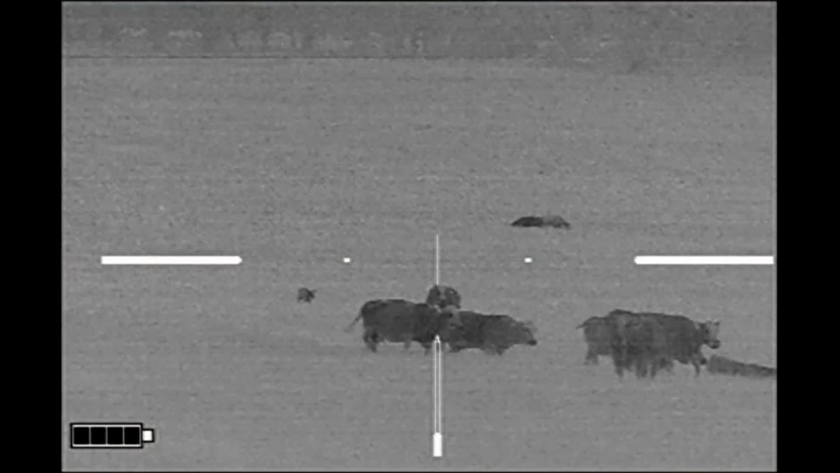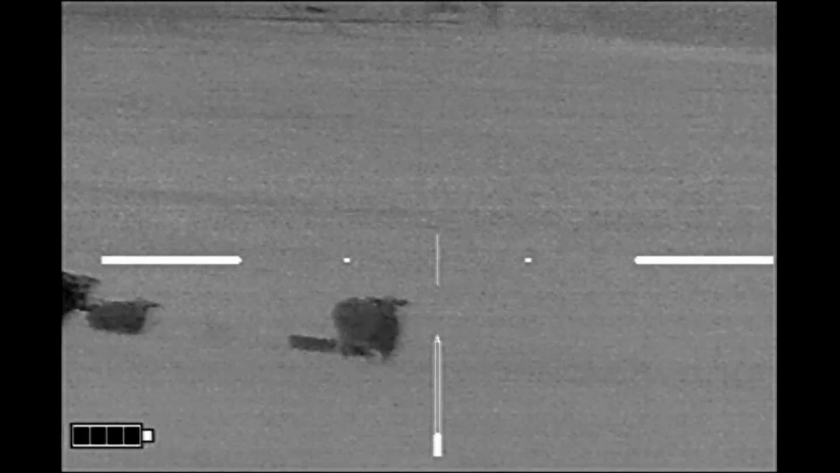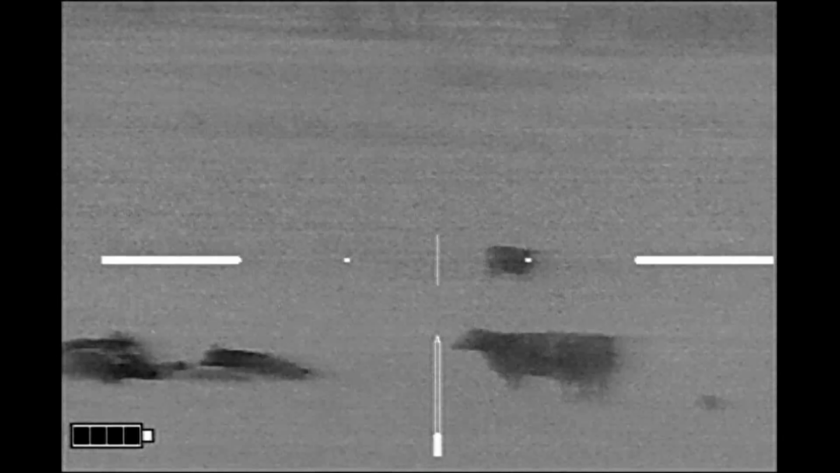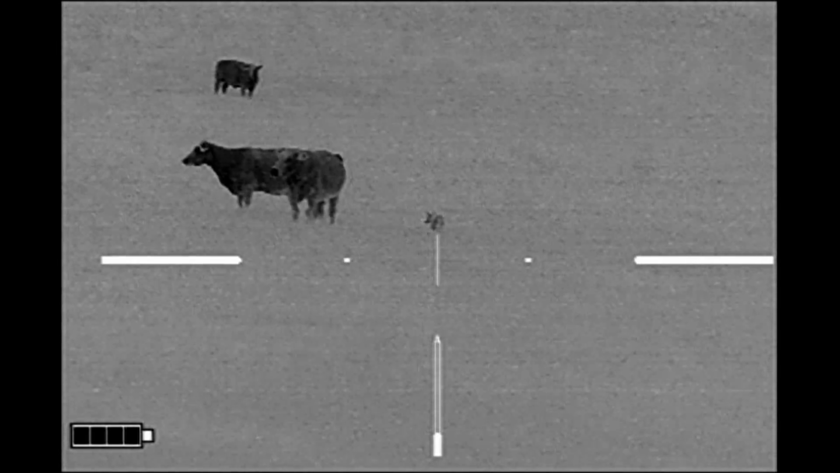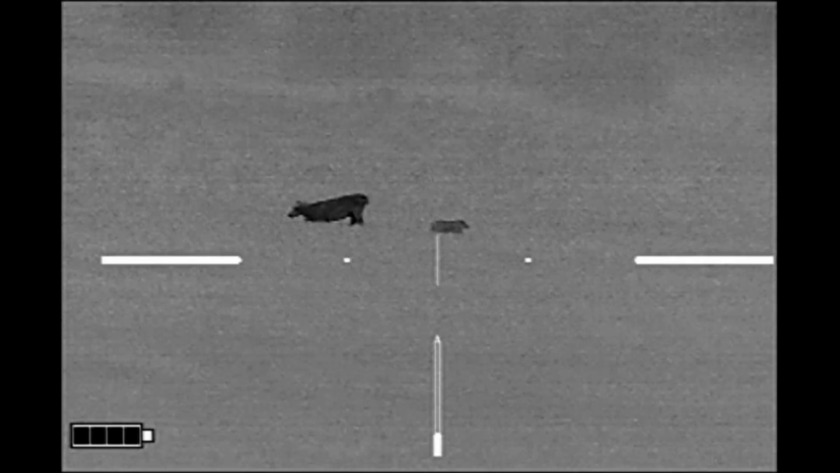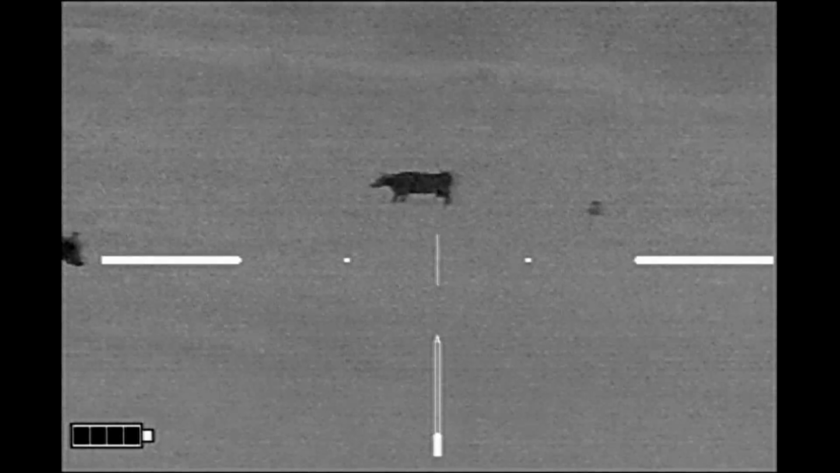Here I've moved on to another property. I spied a couple hogs in amongst the cattle. And now I'm scanning over the cattle to see what's present. There's a coyote there. There's a coyote there. There's another hog behind the cow. There's the hog. So I've got at least 3 hogs and 2 coyotes.